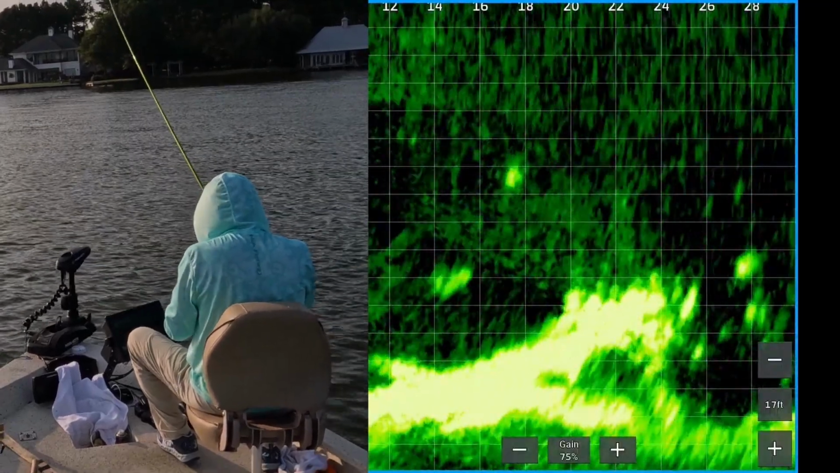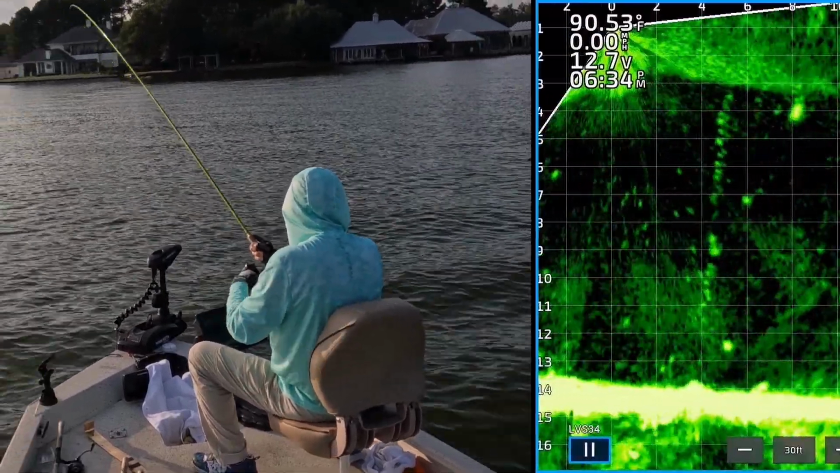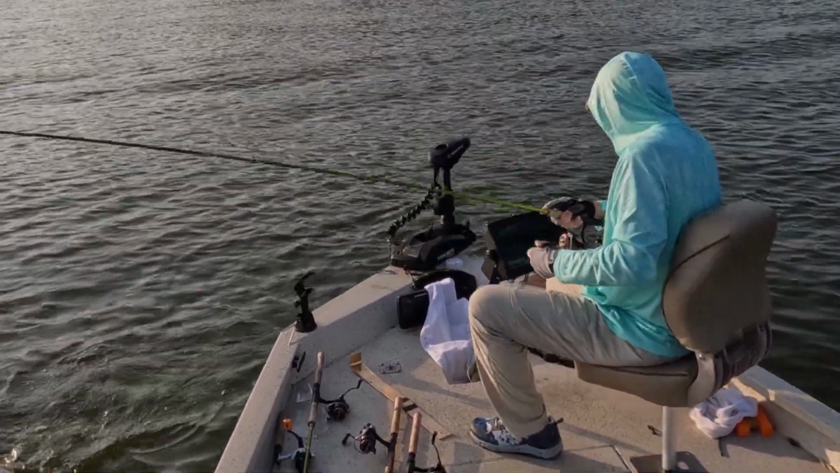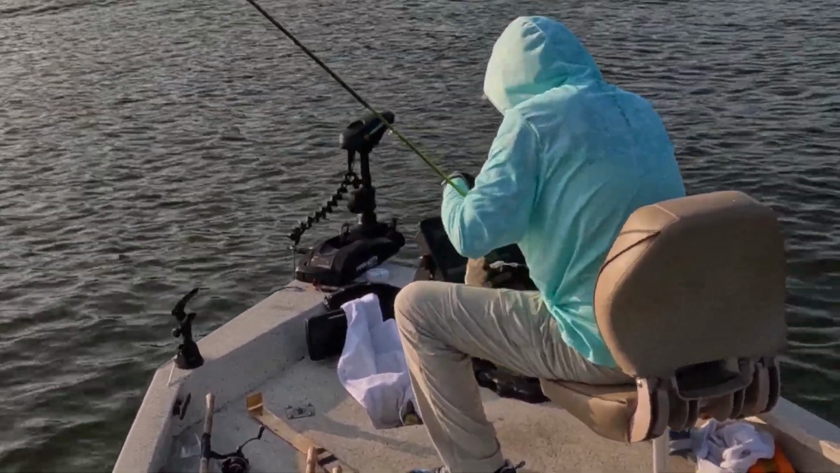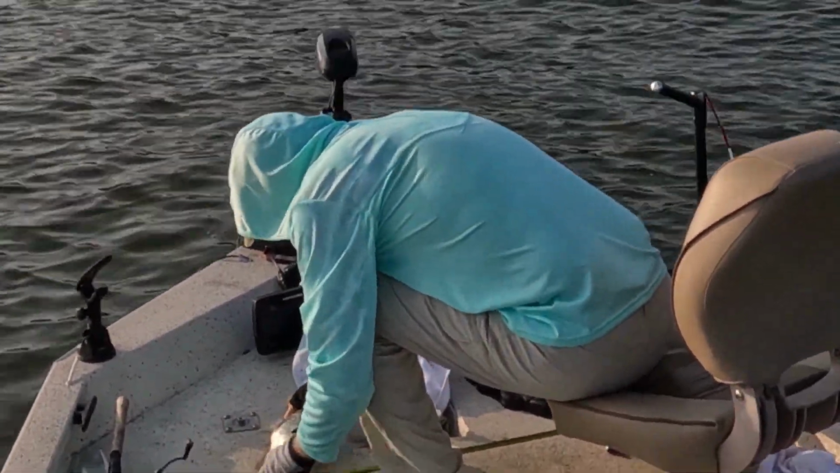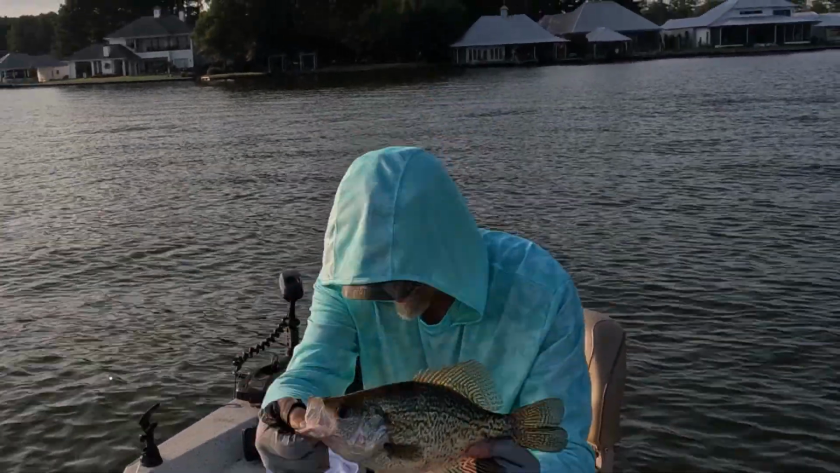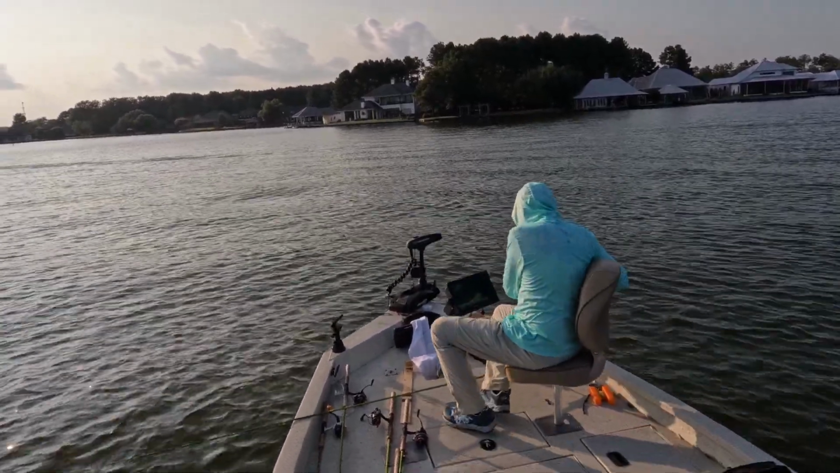There's one. Oh my goodness, 22 feet out. That's a good one. I hope that's a crappie. Oh yes. Get on in this boat. Oh my goodness gracious. Barely boat flipped that toad. My goodness. 13.25 inch. Look at that big daddy. Look at those shoulders. 13.25. That's what I'm talking about.